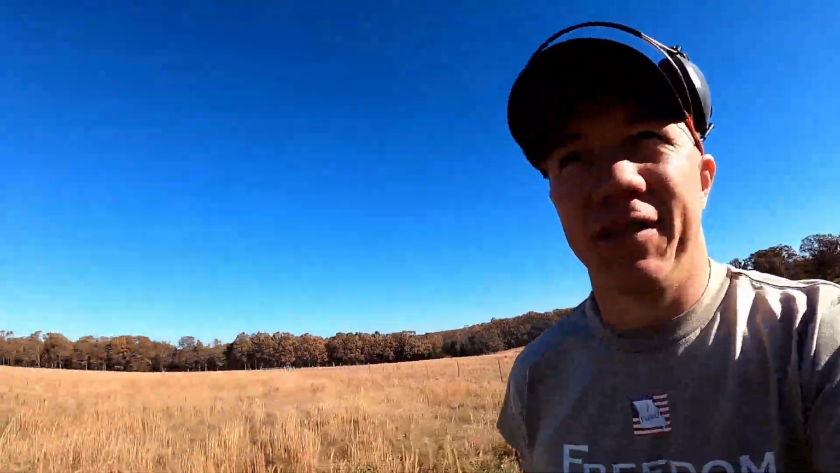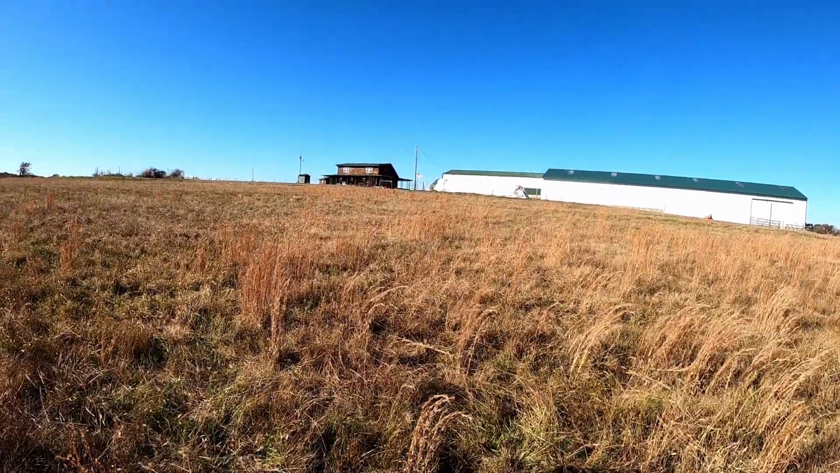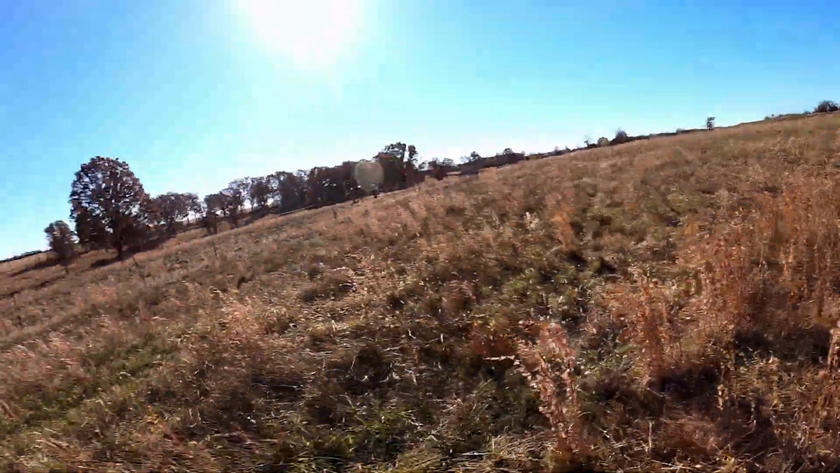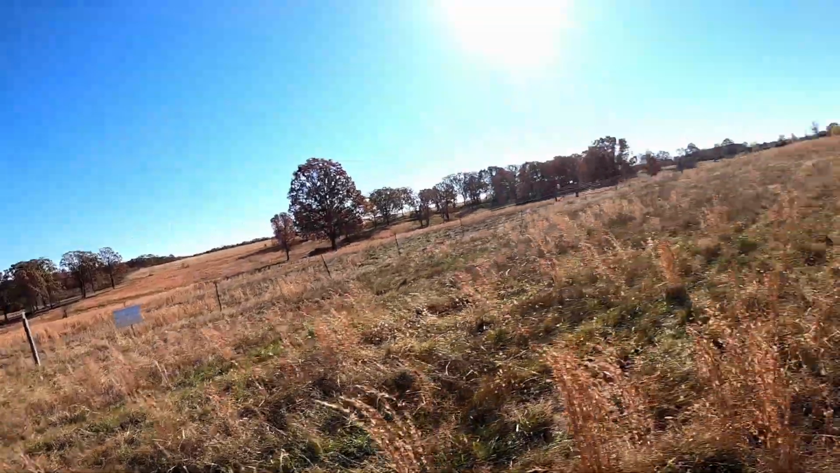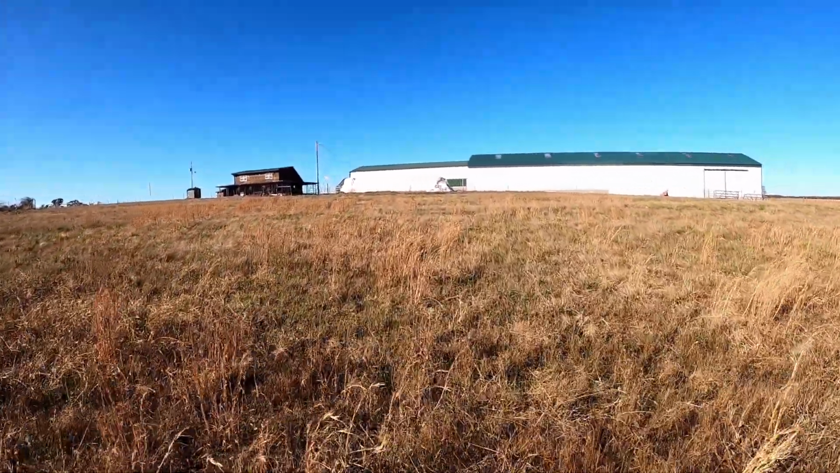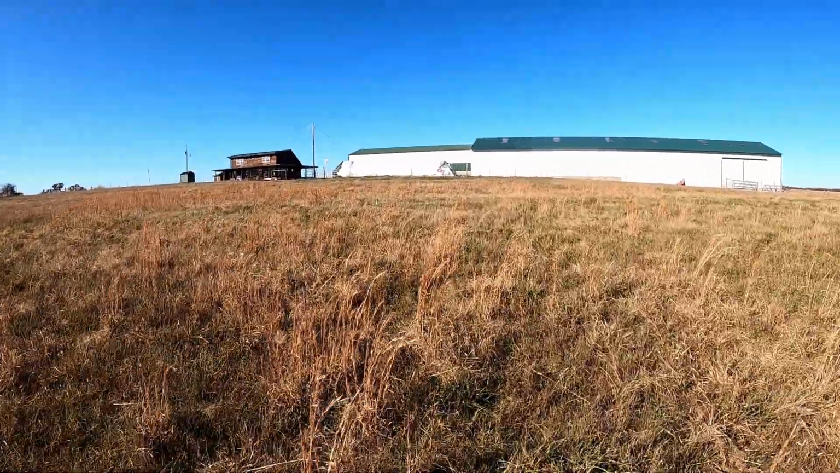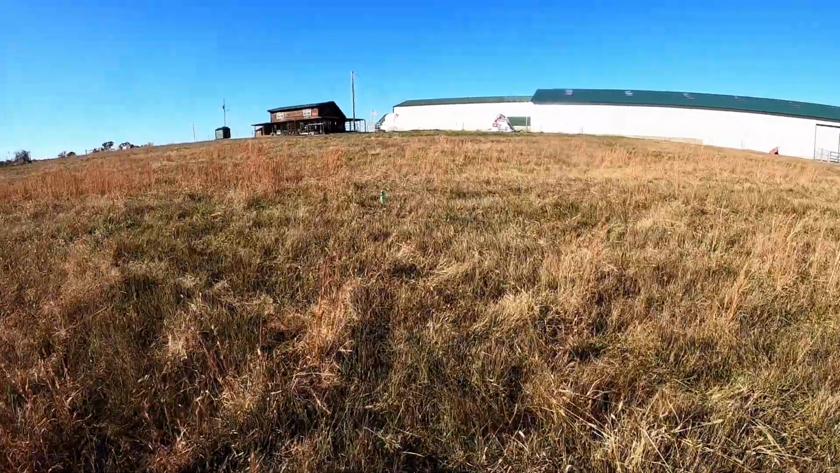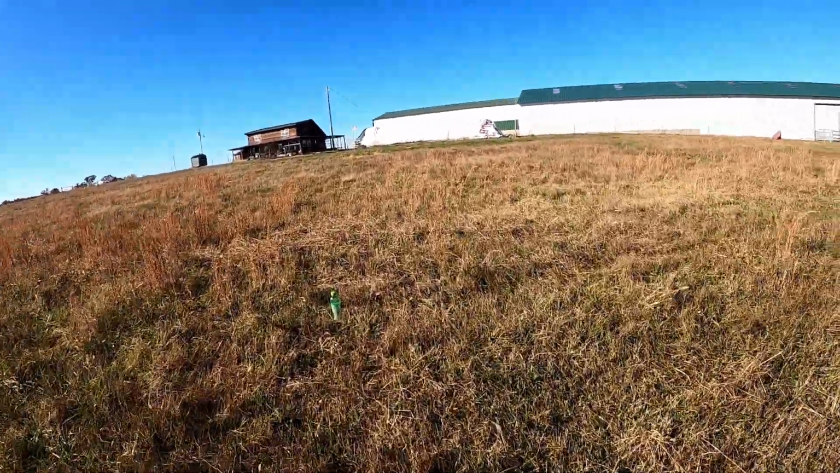All right, to give you all a reference, from that telephone pole right here by the end of this stack of hay, from there to that fence post where that water bottle is at, is 100 yards with our rangefinder. This right here is 48 yards, but it's the best I can do because I need to be able to see it from there. Same spot from that telephone pole.